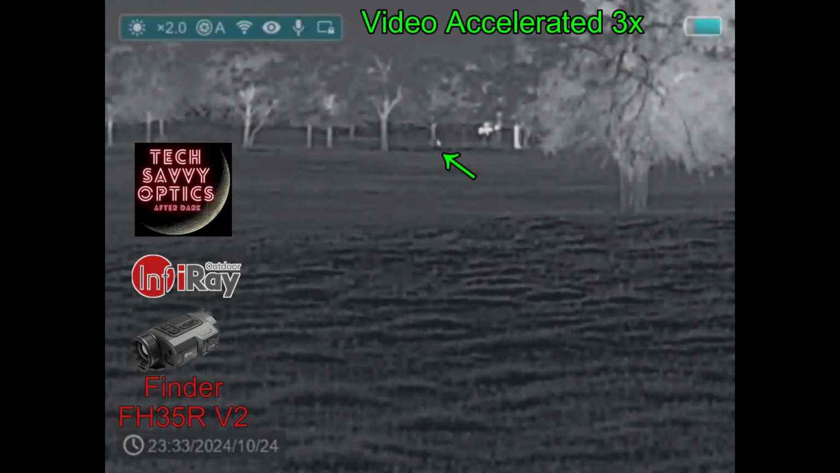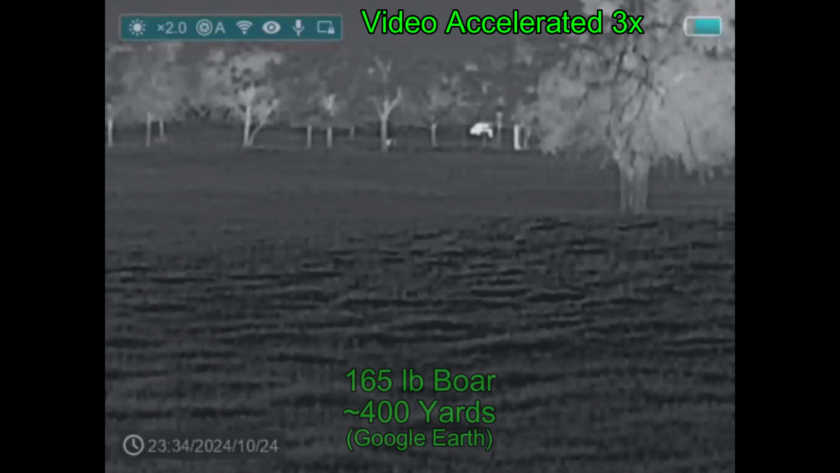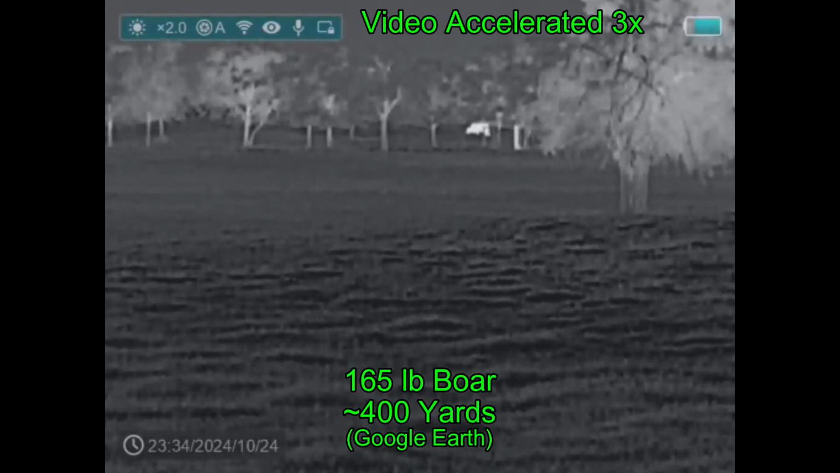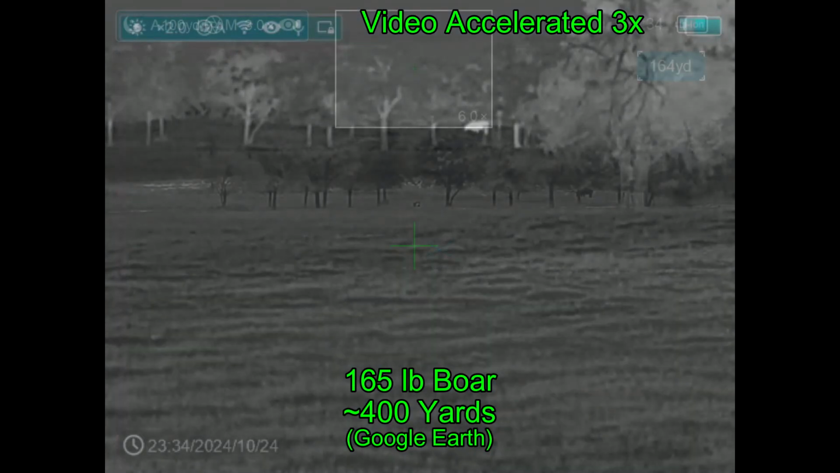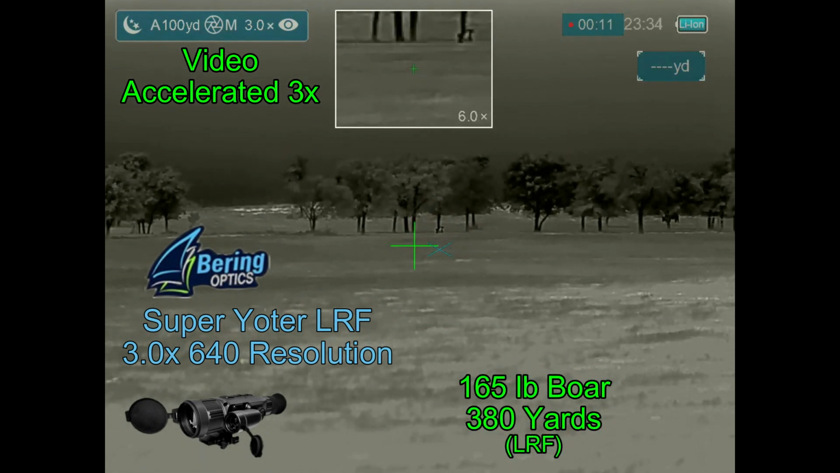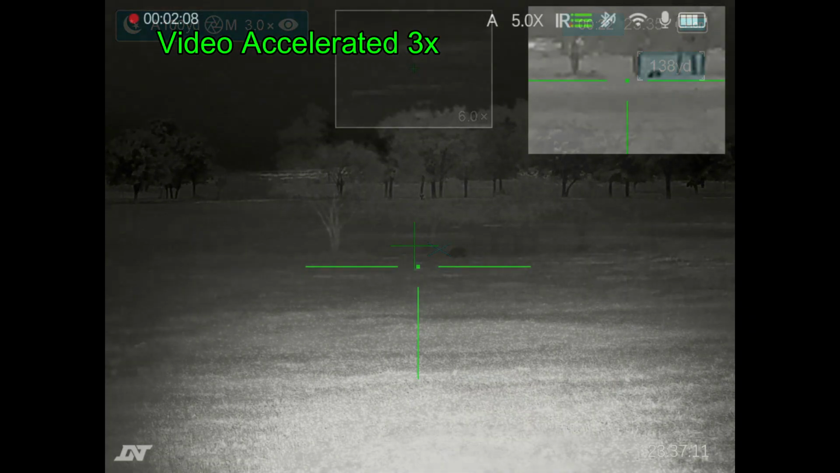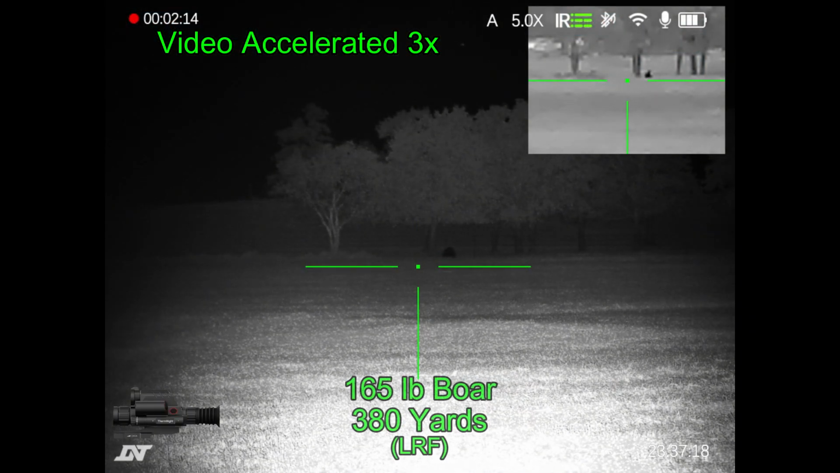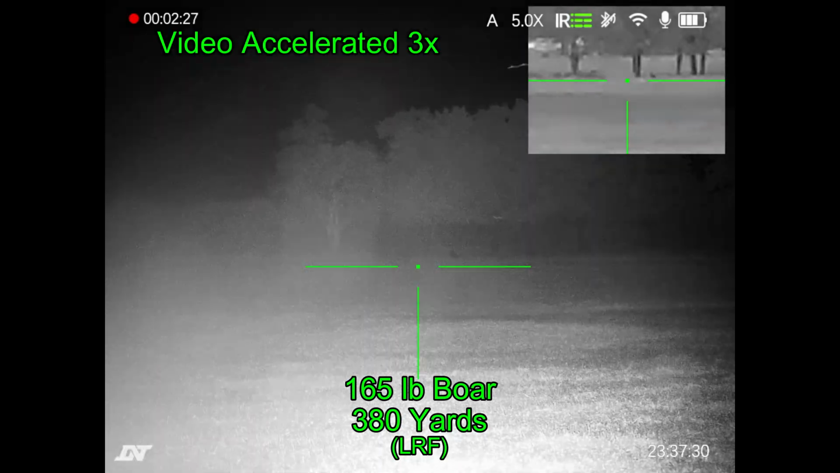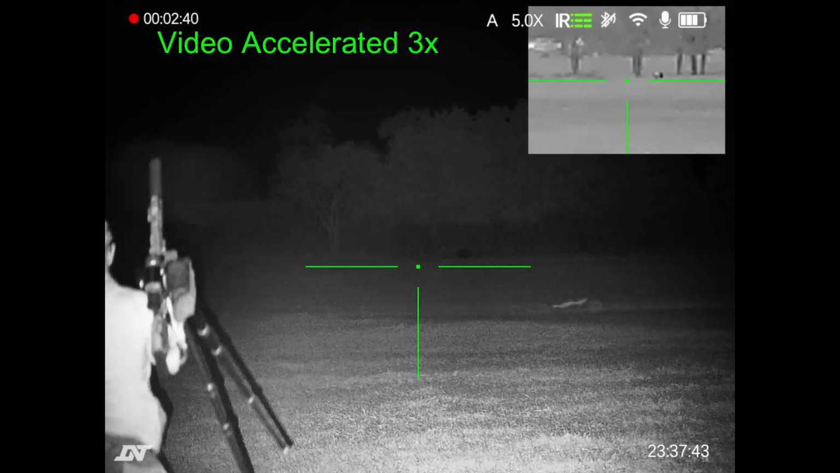Several hours into my hunt, I see a hog in the distance with the infrared finder from Tech Savvy Optics that I have mounted on top of my truck, and right now that boar's out there at about 400 yards. As soon as I figured out which way the hog was going, I got out and got on my Super Yoter LRF on my rifle, and the hog's out there at about 380 yards. And then I've also got the TNT Optics ThermNight going as well, and there's the hog in the distance, and I'm going to meet it.